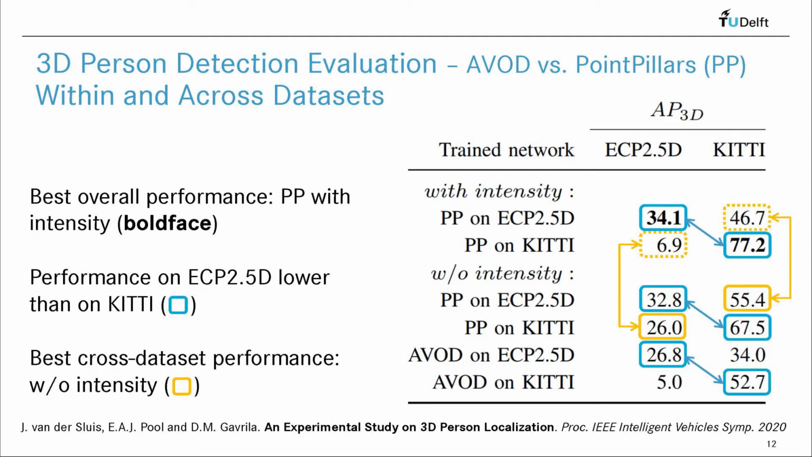Third, the best cross-dataset performance is found for PointPillars trained without intensity. So while there is relevant information present in the intensity, it presently does not carry over to the other dataset. One should say that cross-domain adaptation for these two datasets is rather weak.